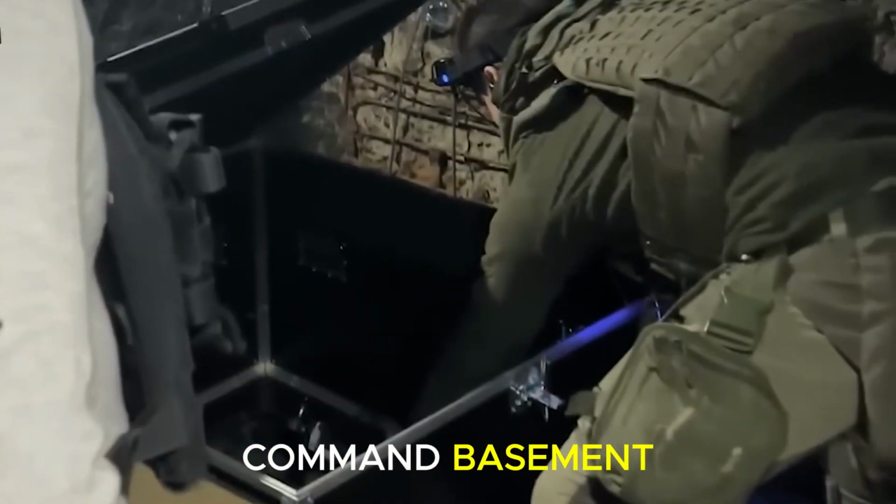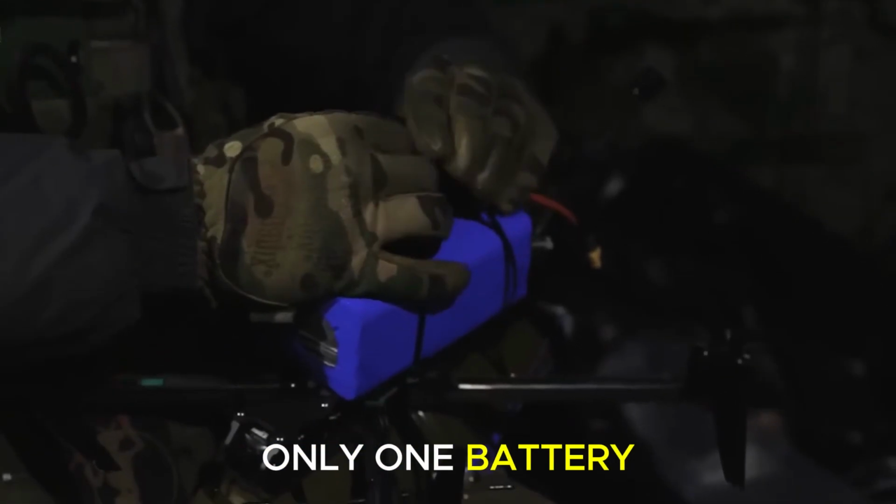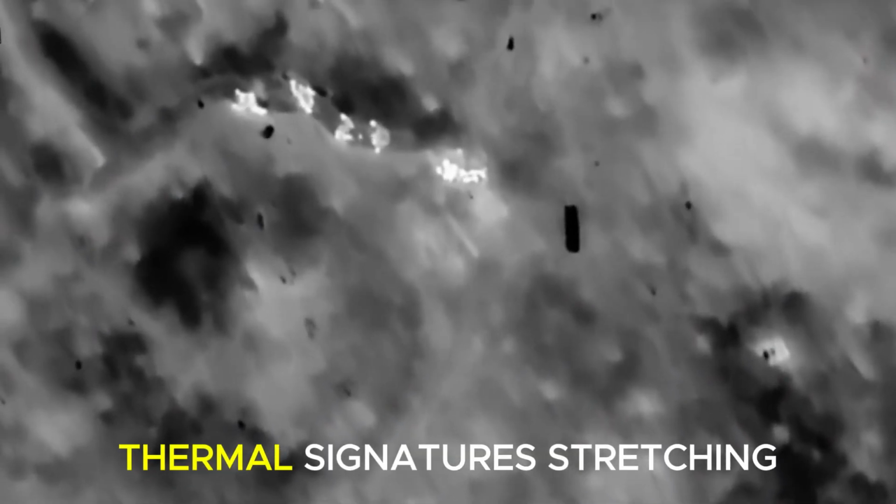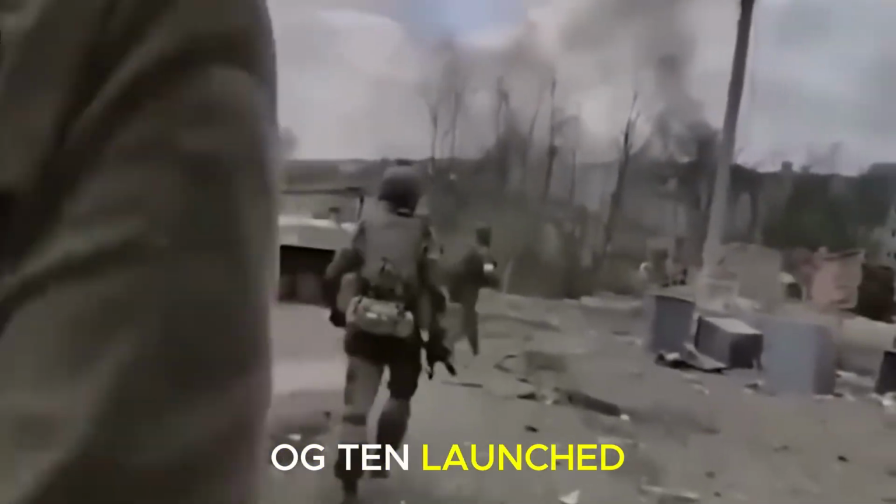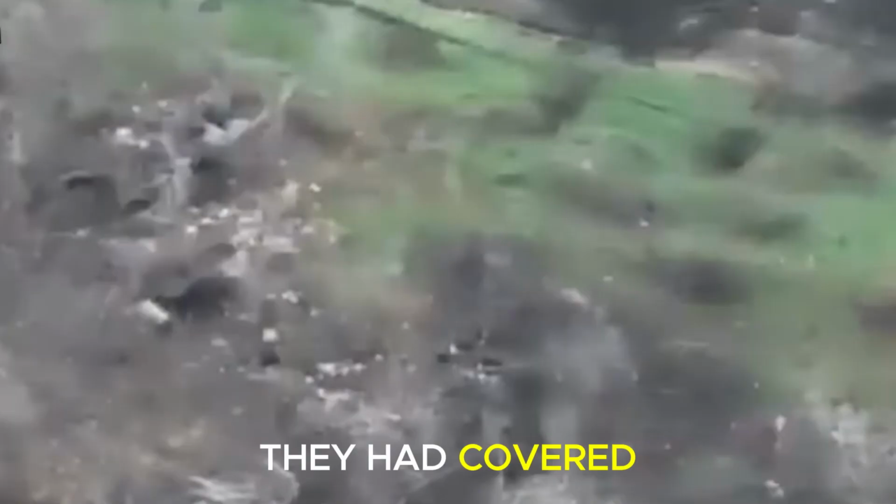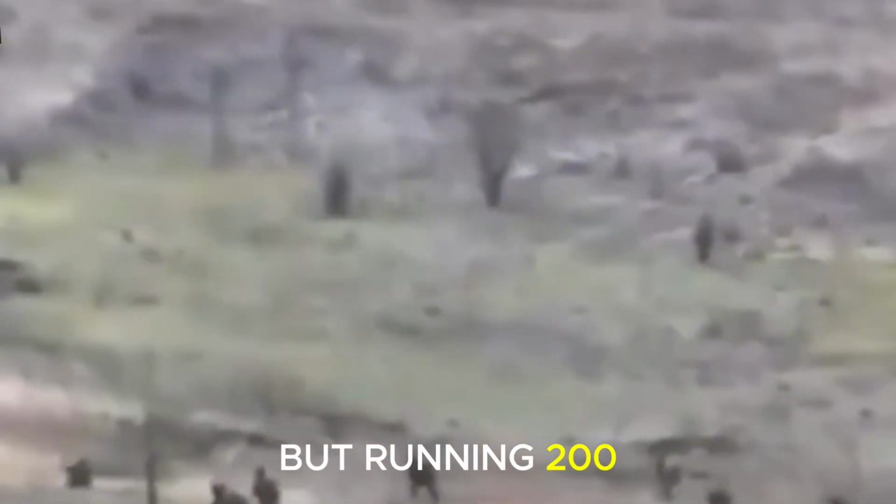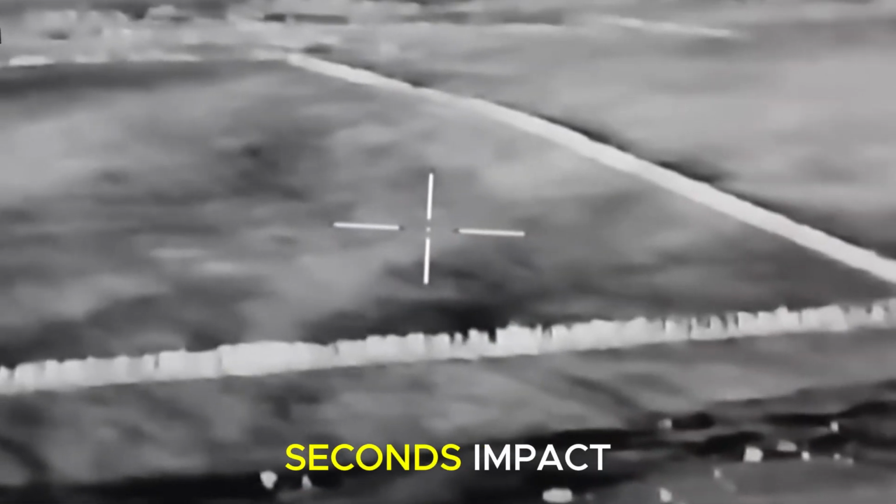Back in the command basement, the third pilot prepped our final Ryrog-10. Only 1 battery remained. Aerial surveillance showed the survivors sprinting west, thermal signatures stretching toward the edge of the town. The third Ryrog-10 launched 90 seconds later, hunting down that lead group. They had covered 200 meters from the blast site, desperately pushing for the safety of the urban outskirts. But running 200 meters on foot takes a full minute. A drone closes that gap instantly. It took 8 seconds. Impact.